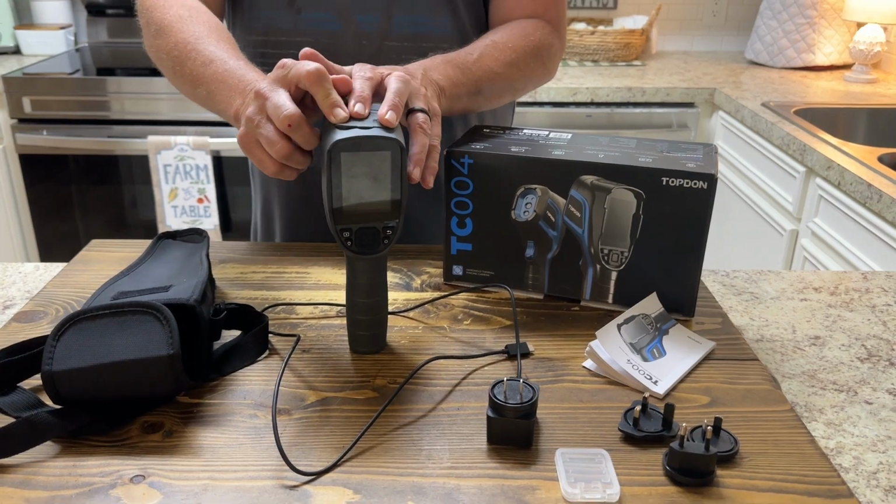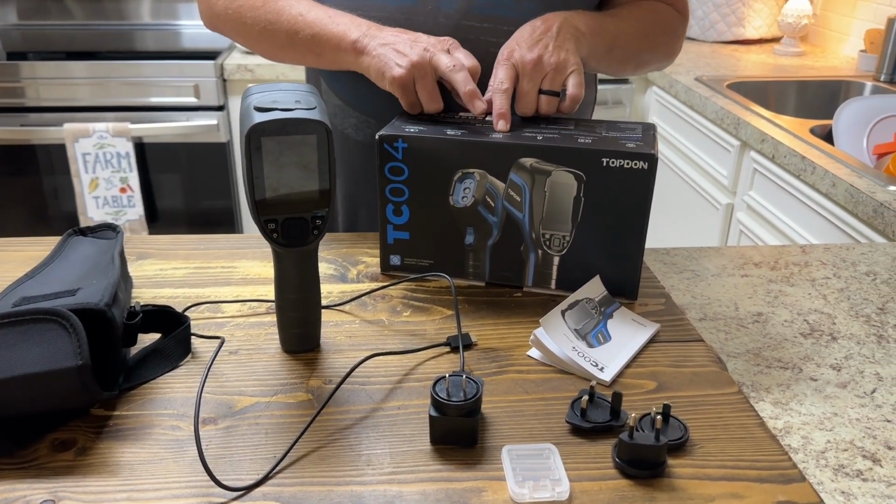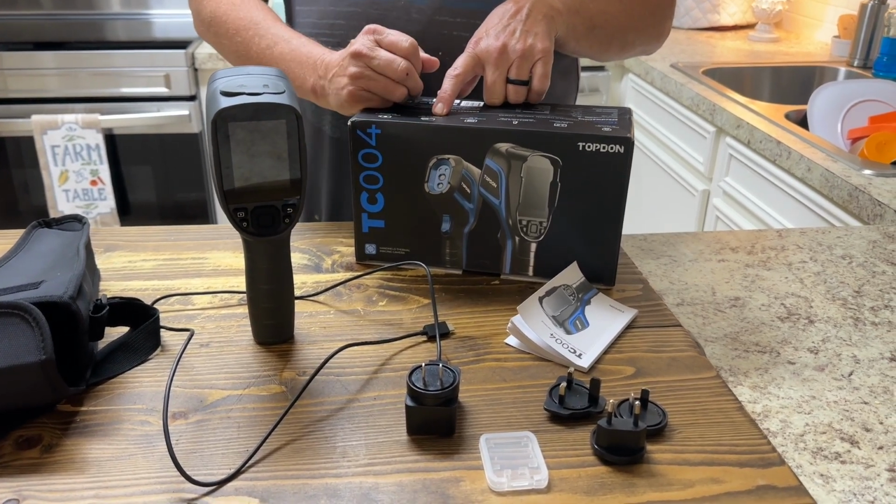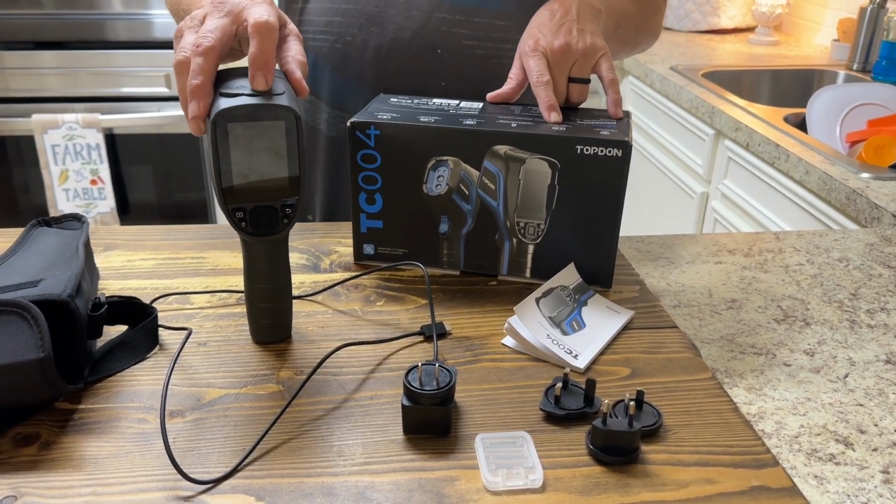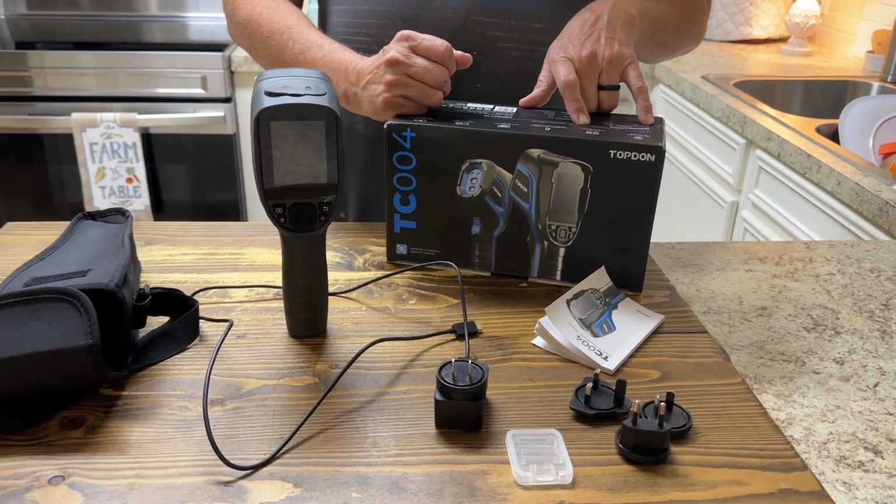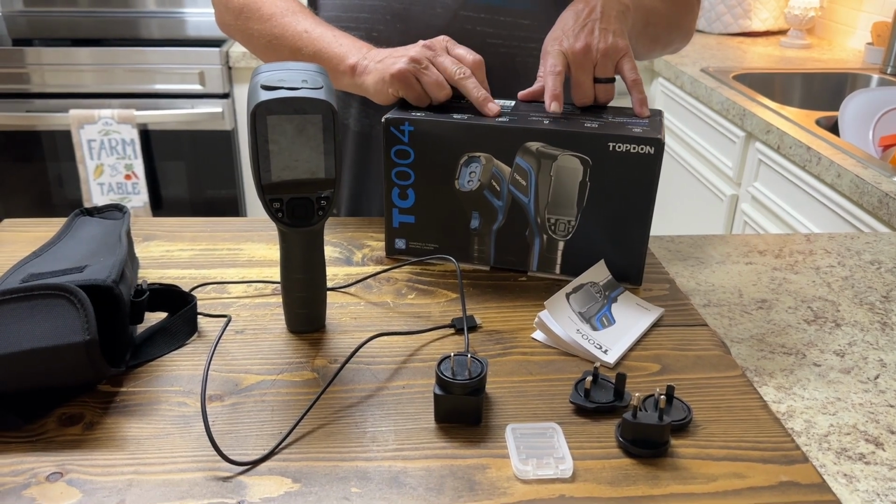It will do images, video recording. You can project images to your PC, and you can also analyze them once you put the card in. It's got a 2.8-inch screen. Nice size screen. Range is -4 to 662 degrees Fahrenheit.